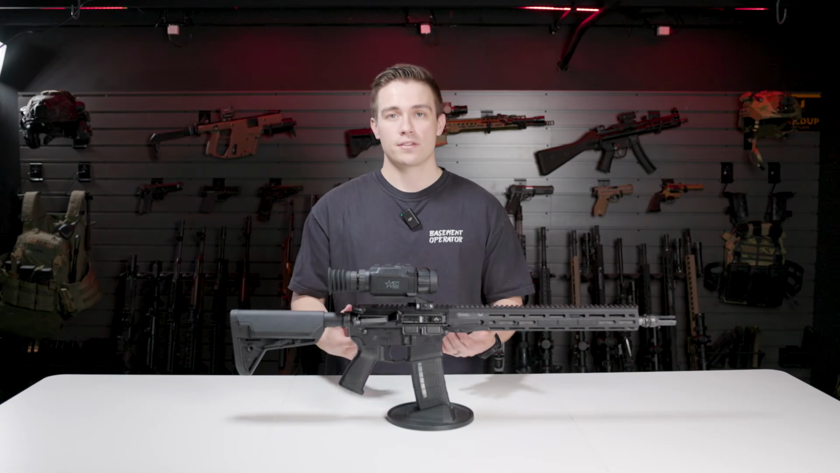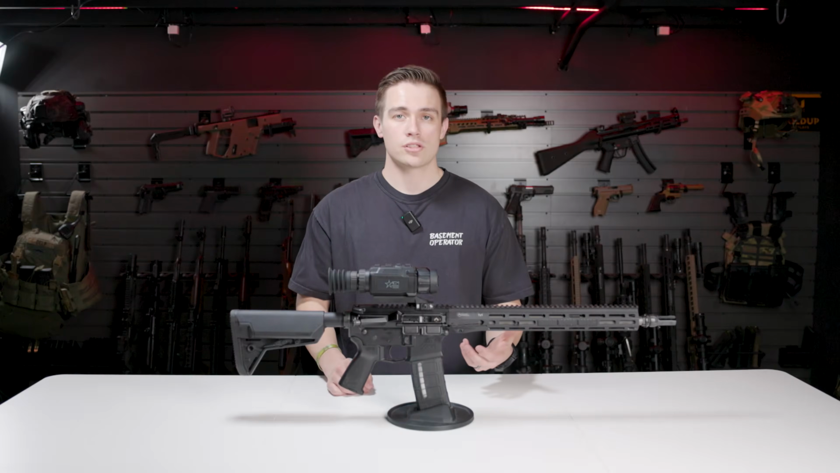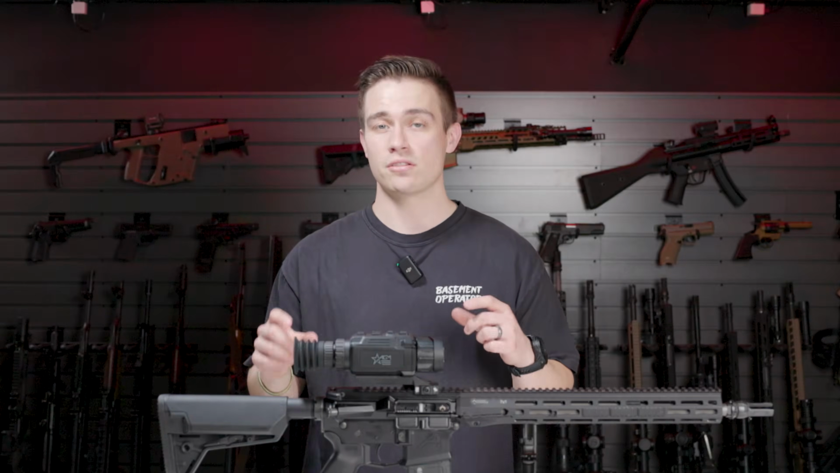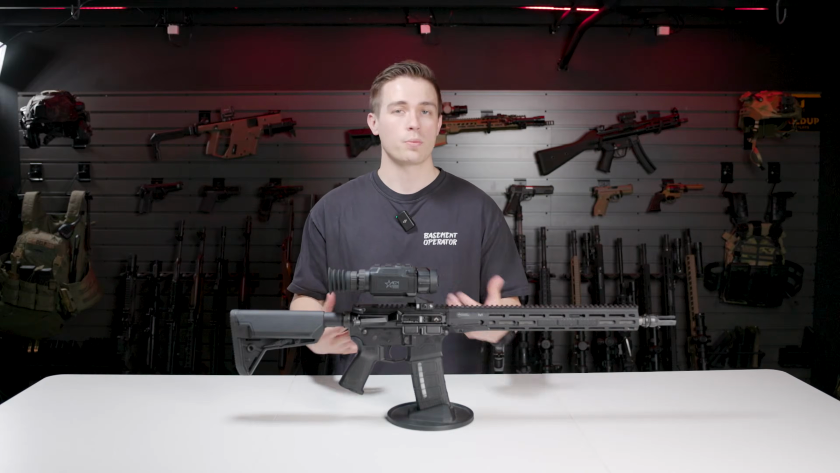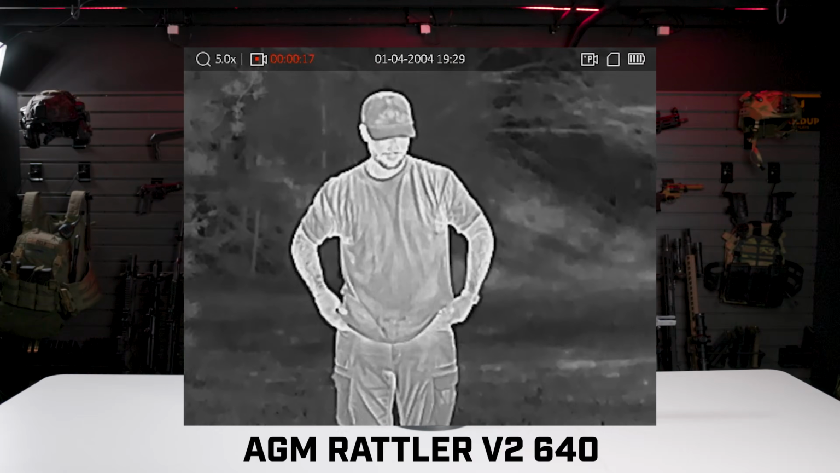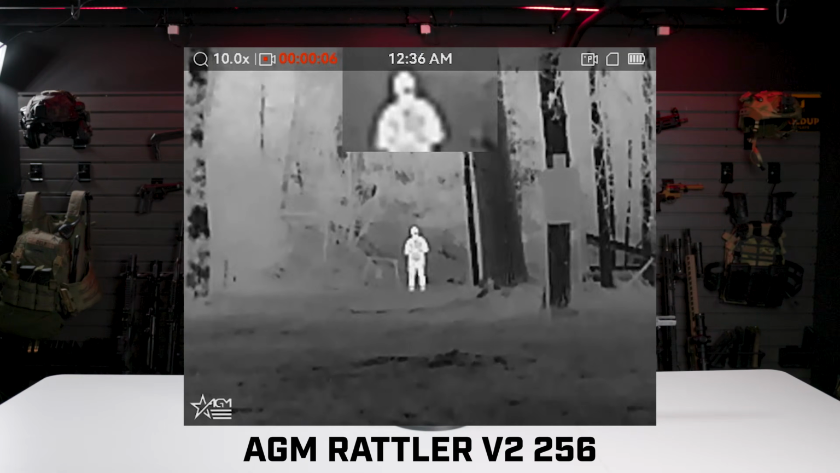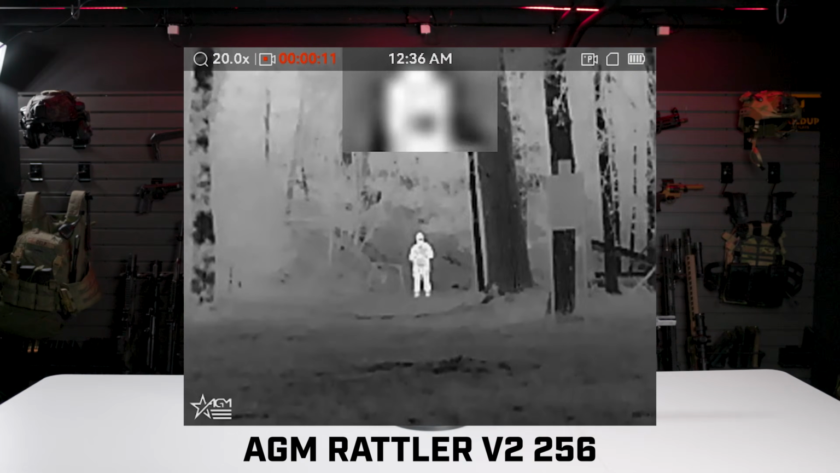You get a bunch of different magnification options. So if you're doing really long range shots, you know you're taken care of. The AGM stuff has a really low millikelvin rating, which gives a good clear image. It lets you distinguish between different temperatures really well, and bolstered with their awesome cores and their processors, it really comes across as a really nice clean image. We'll throw up some footage. Some of this footage will be from a 256 core AGM Rattler V2. Some of it will be from a 640 core Rattler V2, and it'll just be a comparison to show you guys what this thing is capable of.